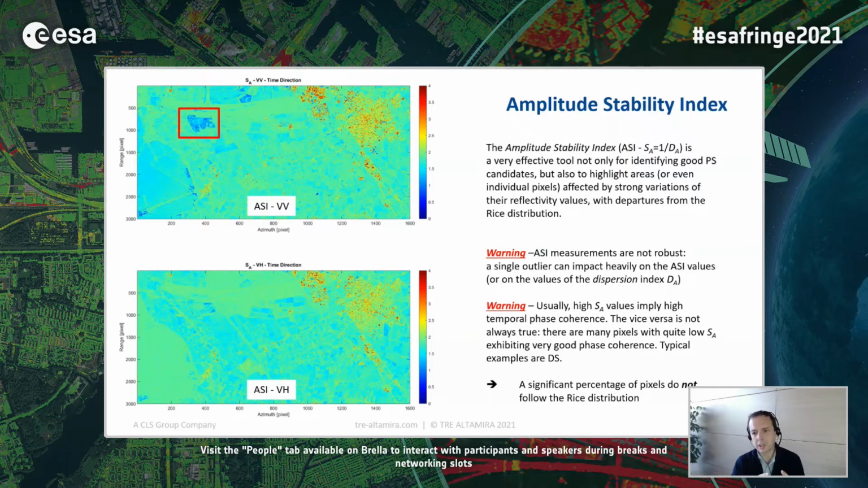And remember, the dispersion index or the amplitude stability index is not a robust measurement. So even just a single outlier can impact heavily on its values. And indeed, usually high amplitude stability index values imply high temporal phase coherence, but the vice versa is not always true. But what I want to highlight here is that a low value of the amplitude stability index can be extremely interesting to identify areas affected by severe changes in reflectivity values.